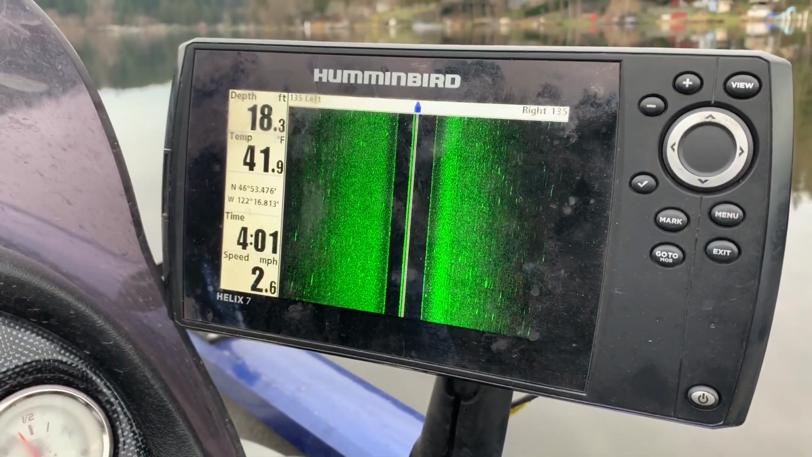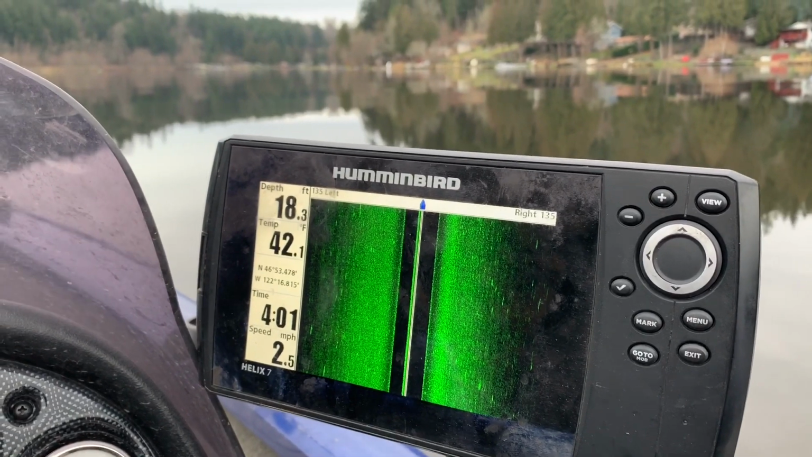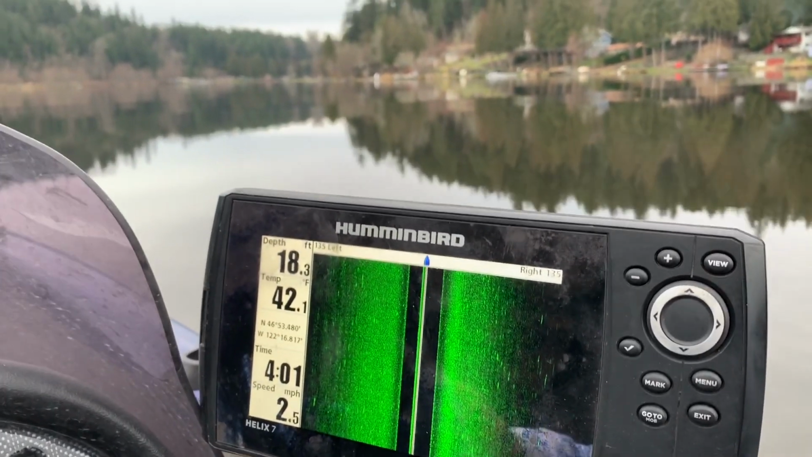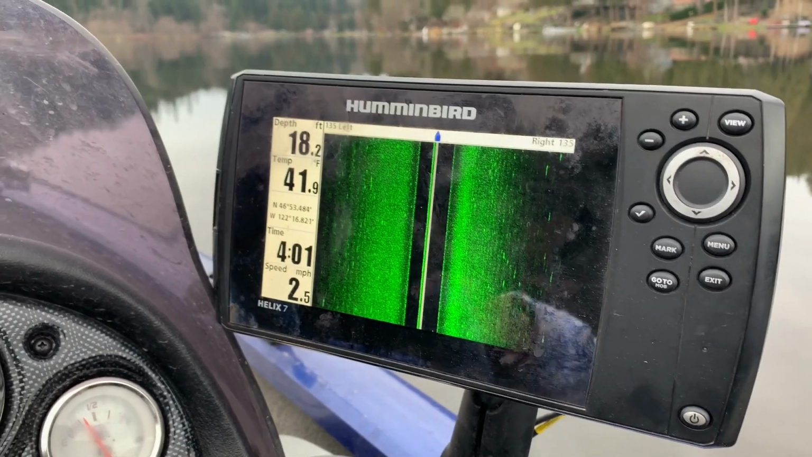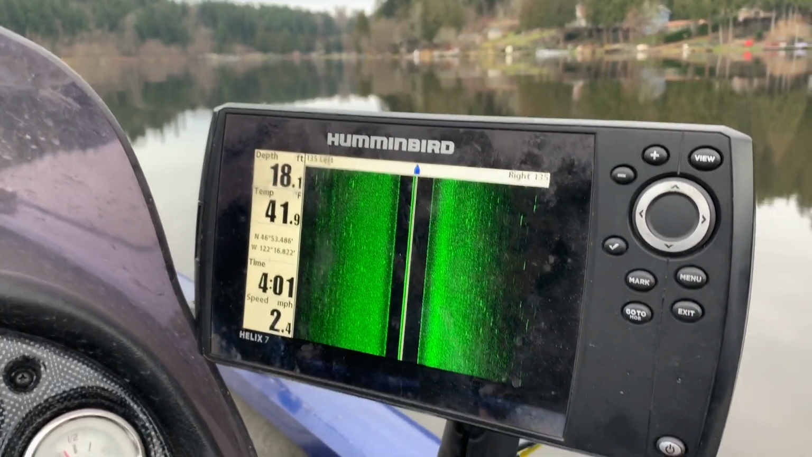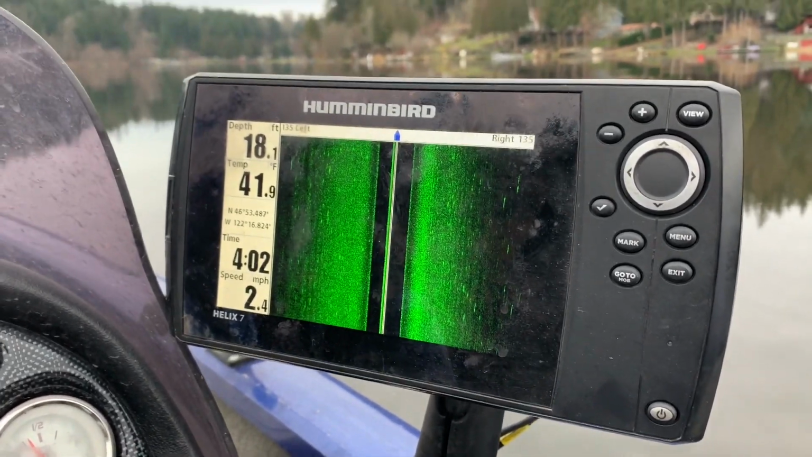Another quick trick that I do, there's a guy in front of me about 50 to 100 yards, and he's anchored down. I know he's not reading a book. He's probably fishing for crappie. So I'm going to get a little bit closer to him, not get in his face, and see if I can see what's going on over there. That's how the pros do it.